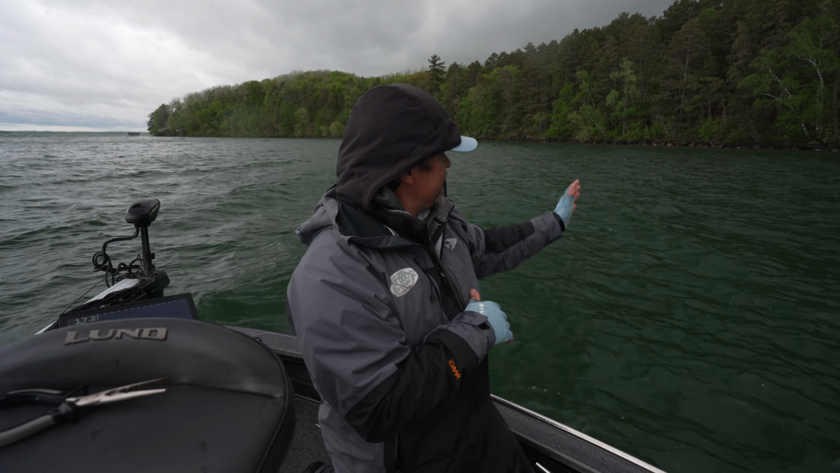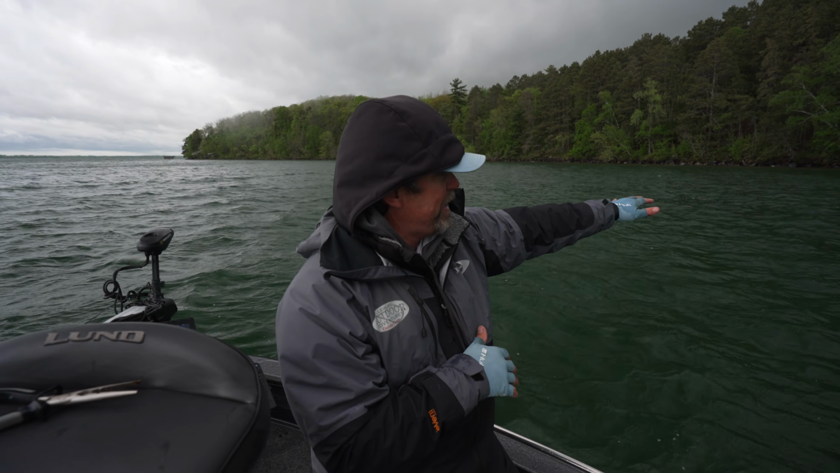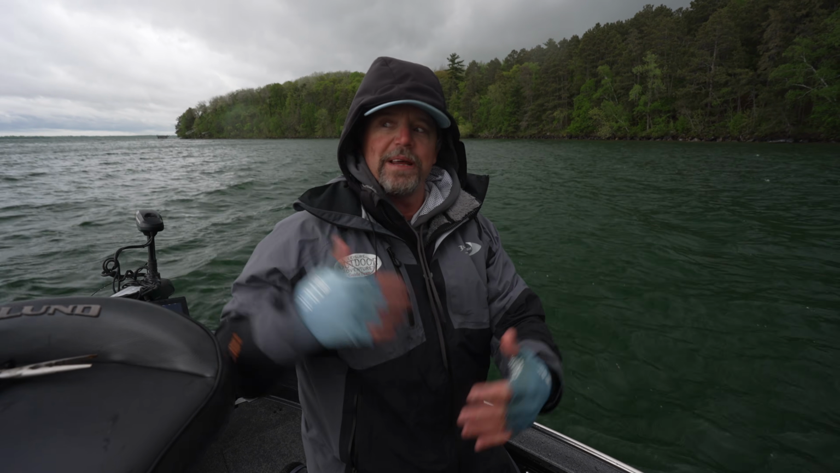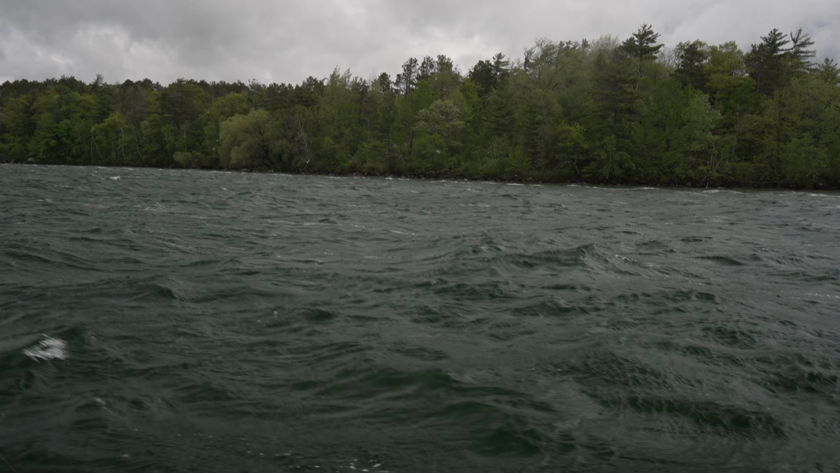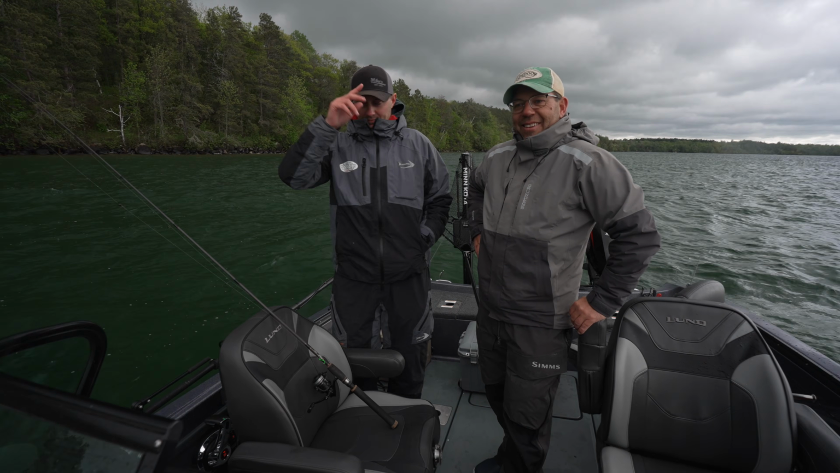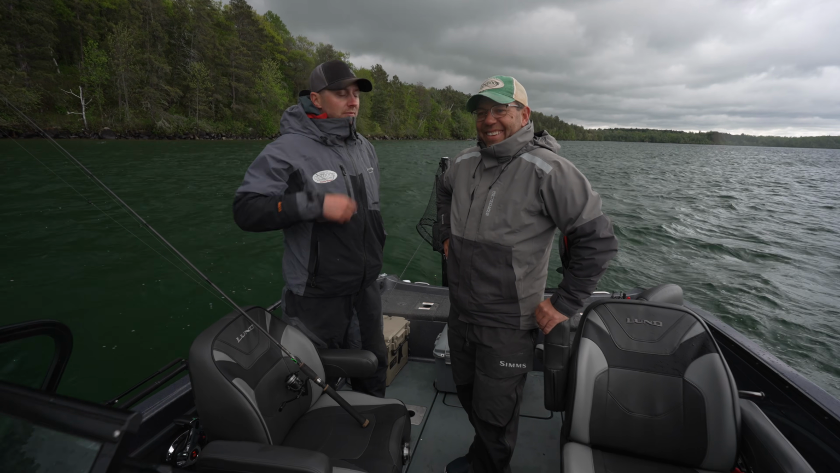Again, you can see right here we have a shoreline break where now we're like 16 feet. These fish are just pushing out to the mud. There's just seagulls all over the place. Bugs are starting to hatch. Transition time. The big fish are finding those sand and mud transitions and we're keying in on those opportunities.